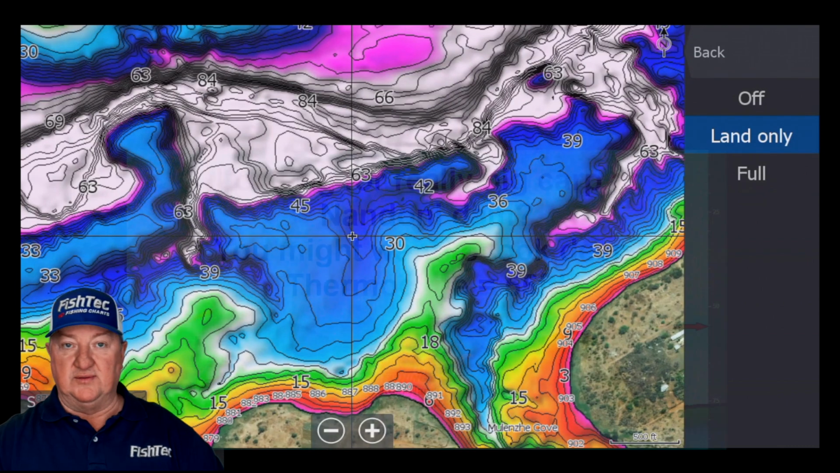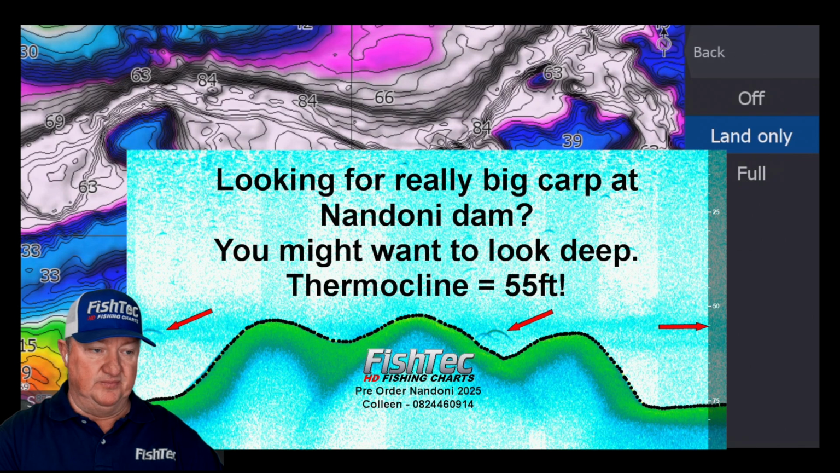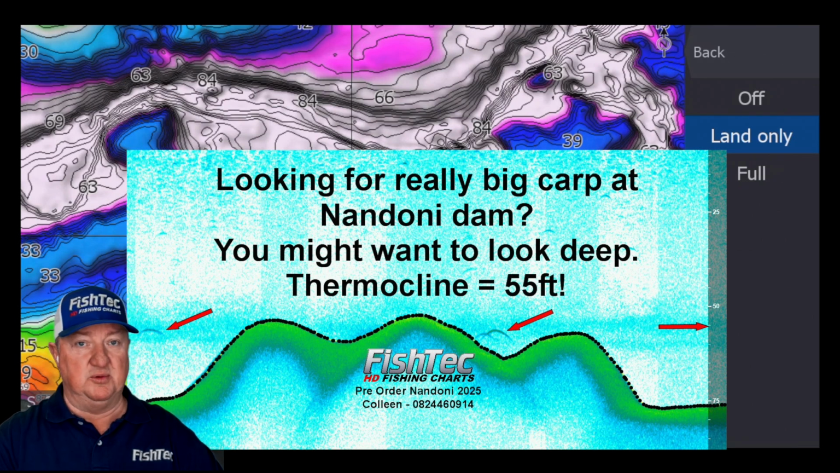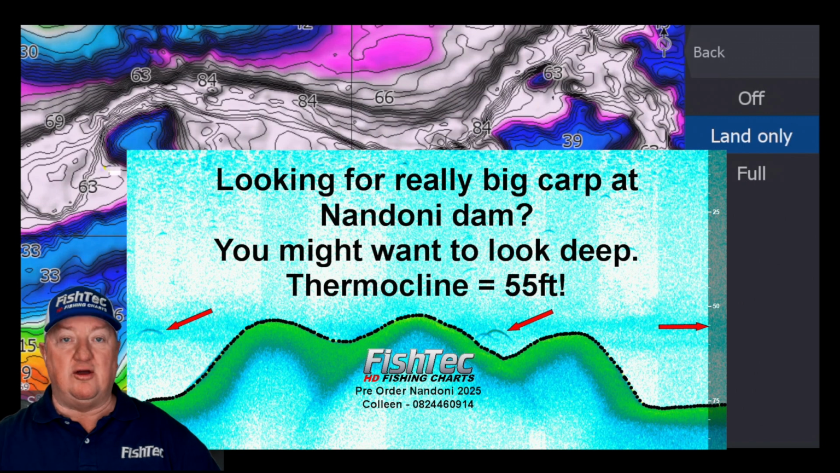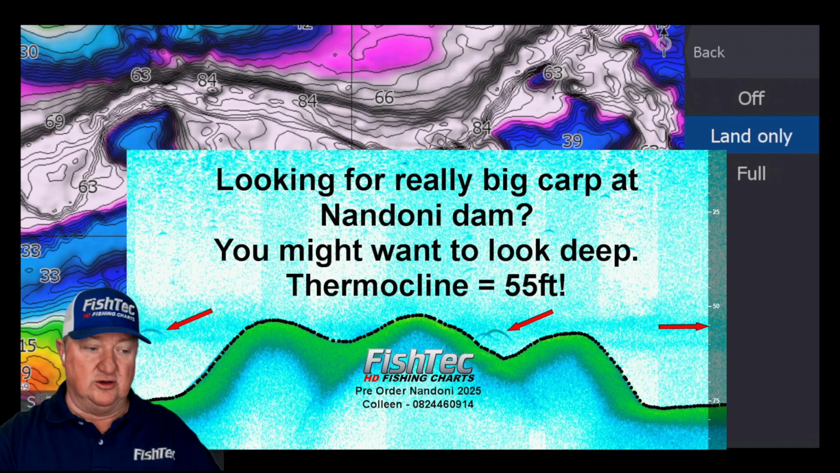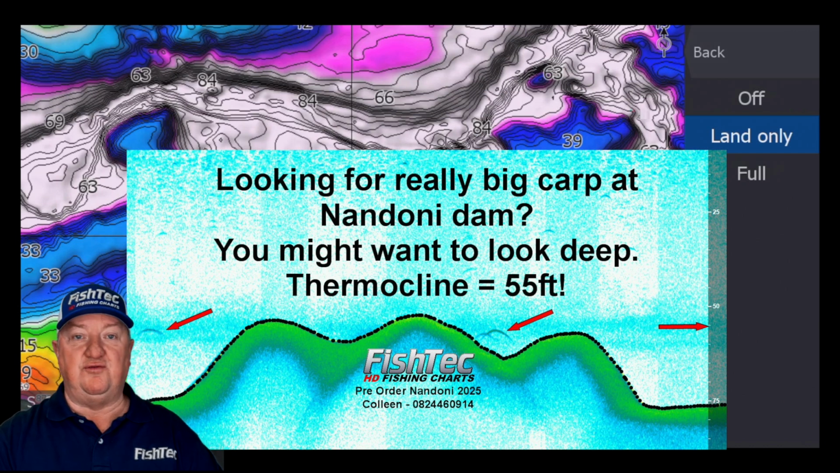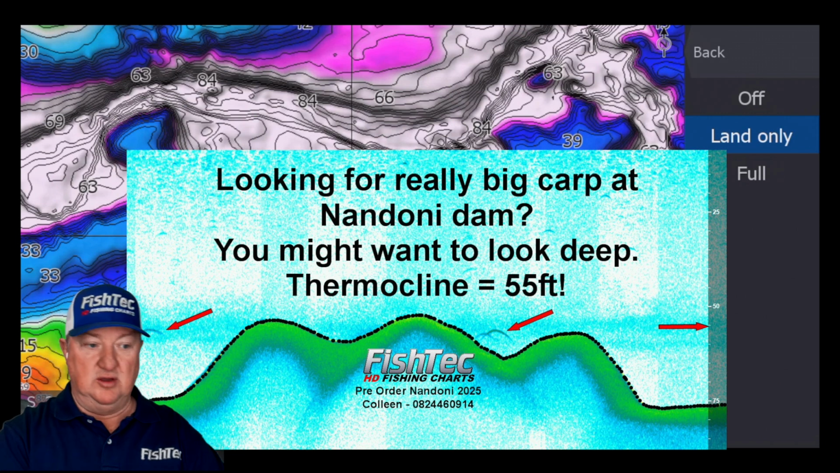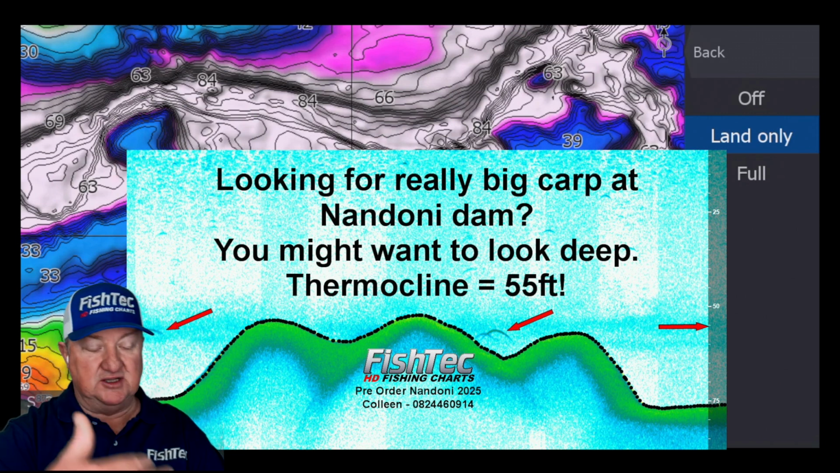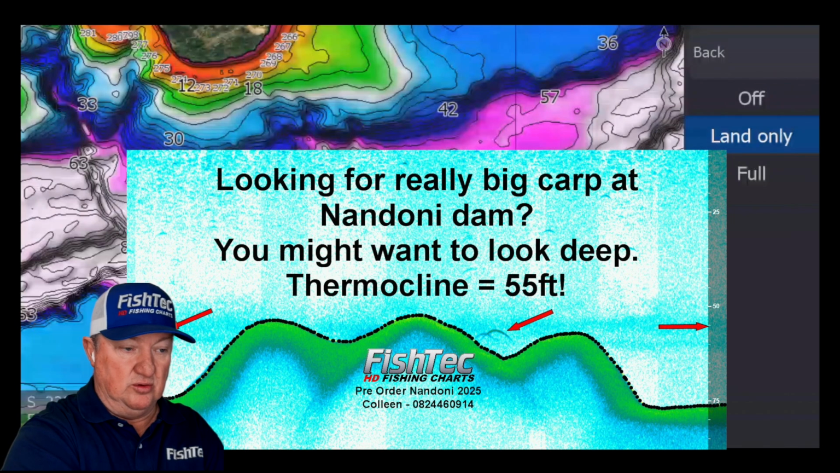The reason why I've done this is because I noticed the thermocline at Nandoni was very deep. It was around 55 feet. So in lieu of it being there again, or I don't know how stable it is at Nandoni, I cannot tell you. But I felt let's use 55 feet as our limit. So everything from 60 foot and below is in color, which will start there with your purples.